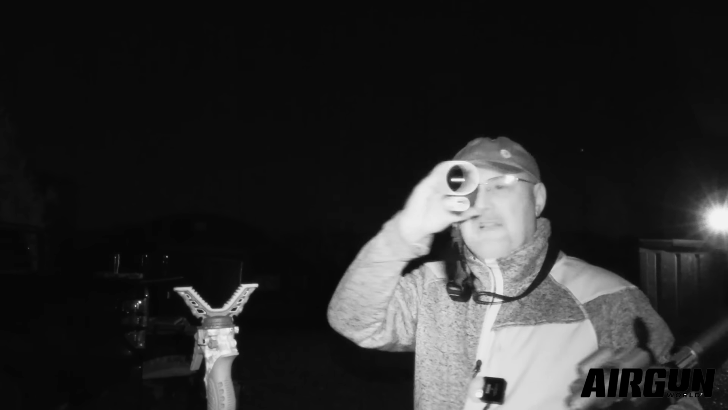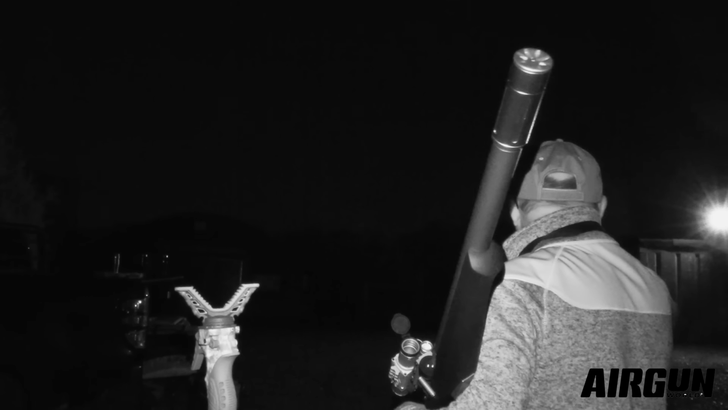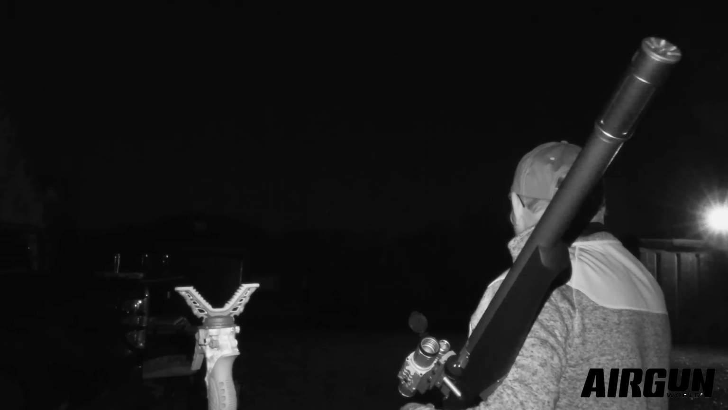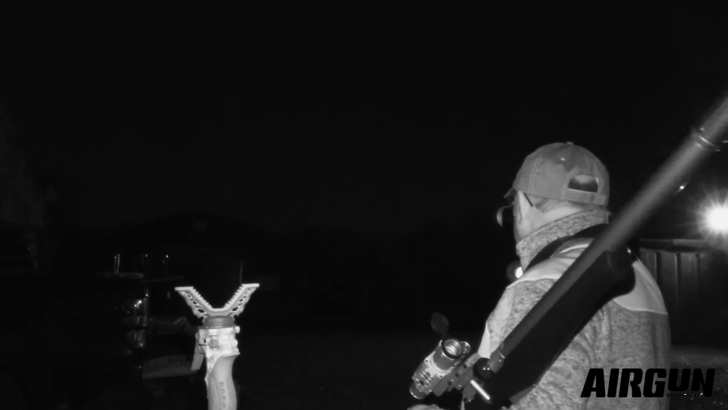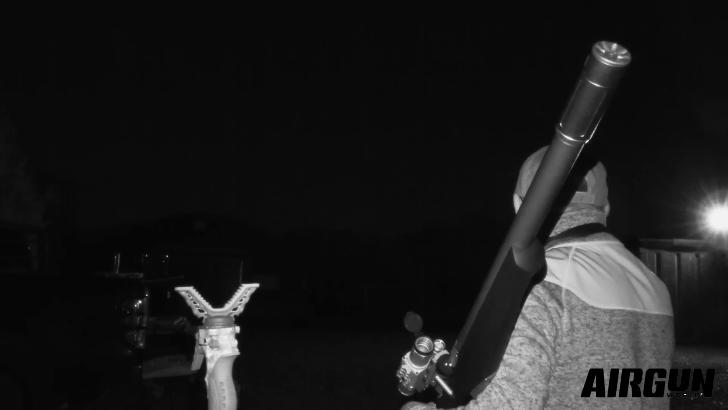Well, there's loads of rats back in the house there. I think I'm going to leave it a little while though for them to get their confidence up. And I can see actually there's some rats in amongst the pallets in the other house behind me. So I'll go and give them a go.